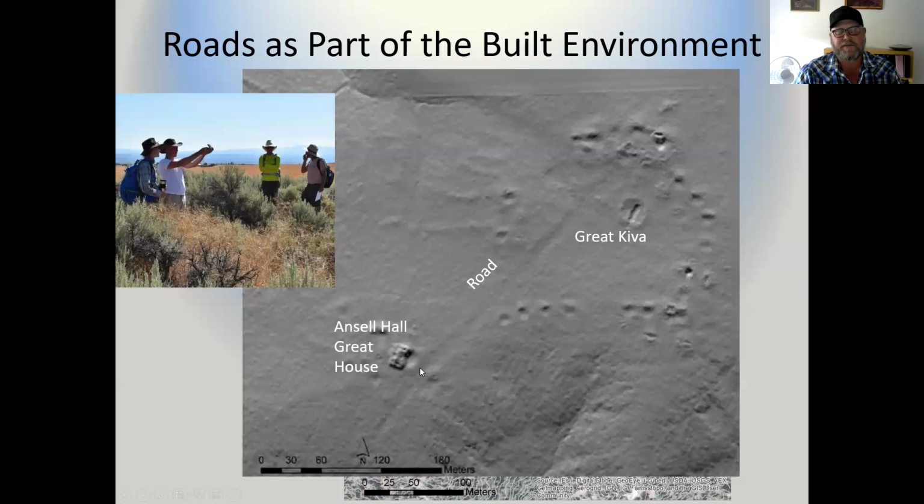Ansel Hall, he was the first naturalist for the National Park Service, and he had a program in the 40s called Explorer Group for Boys. And they would go around the Southwest doing various kinds of adventurous things. And one thing they did was come and excavate at this particular site. And that's where the name Ansel Hall comes from. So it's got kind of an interesting history.